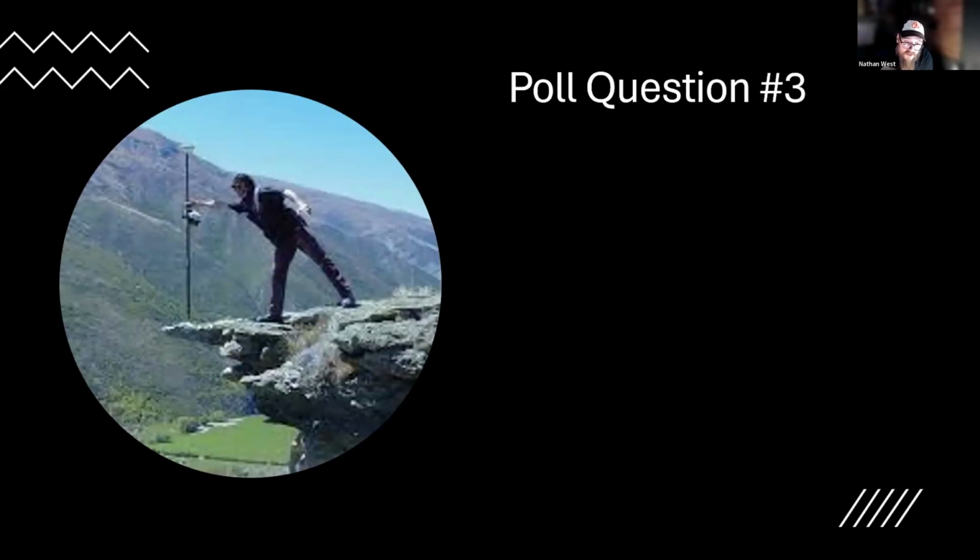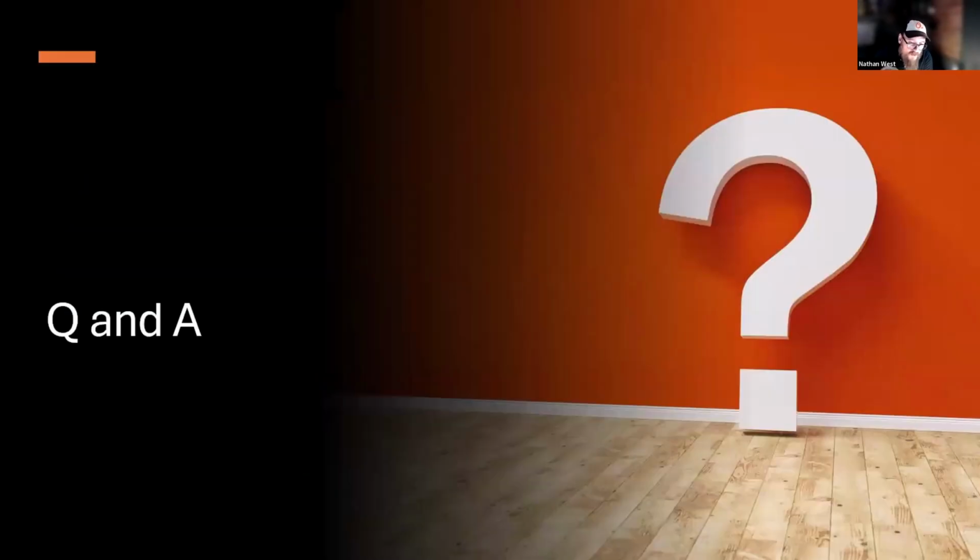Someone's asking about the max speed. We do want to say about 25 miles per hour, because much faster than that, you're losing data density. It's hard to tell where certain surfaces are.